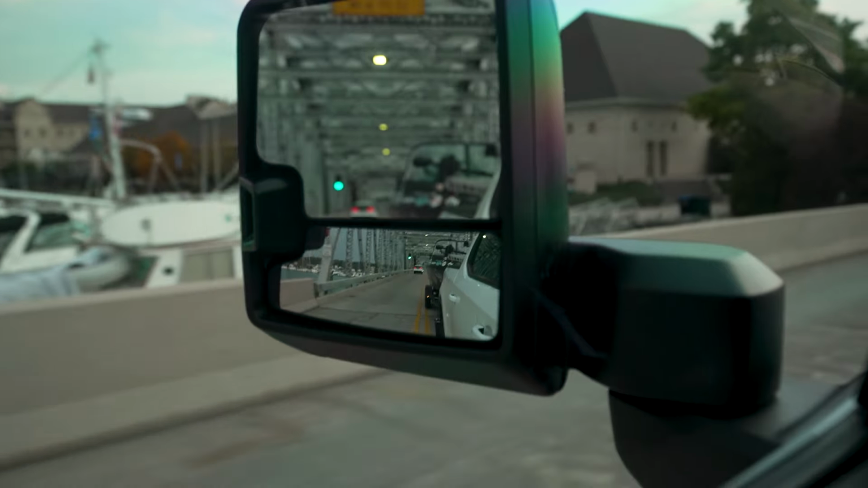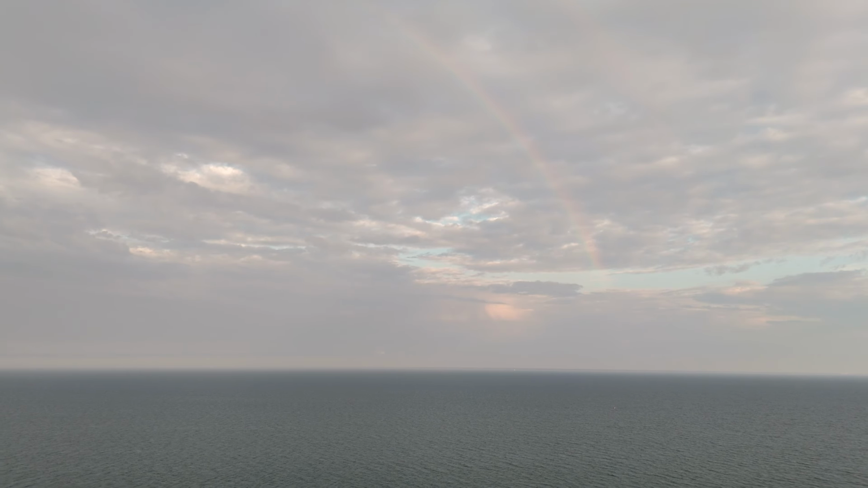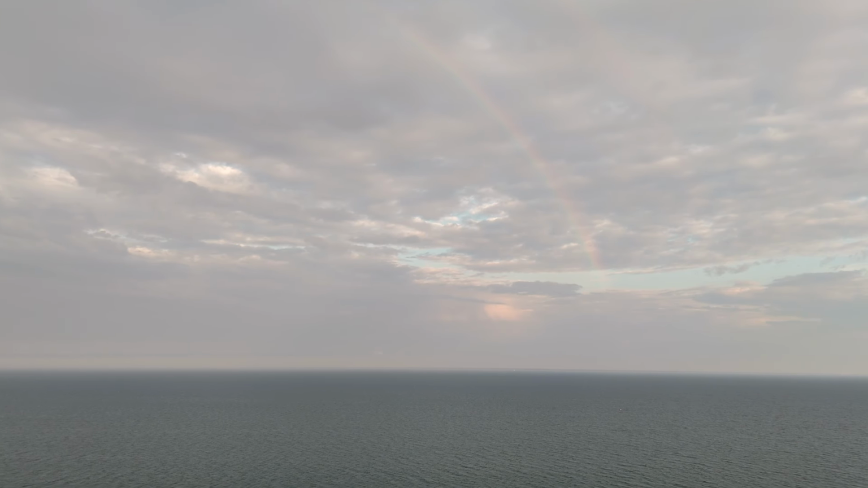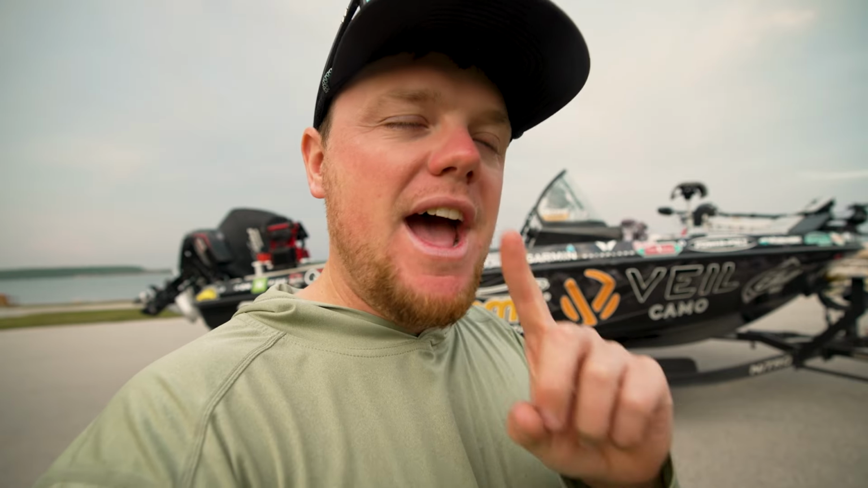You know how some days you can just feel like it's gonna be a good day? Kind of got a rainbow up in the sky. Must be raining somewhere. It's not raining here. We have little to no wind. There's only one truck and trailer in the parking lot. We got the boat hooked up and we're gonna be dropping it in the water. That is how you know it is gonna be a good day.